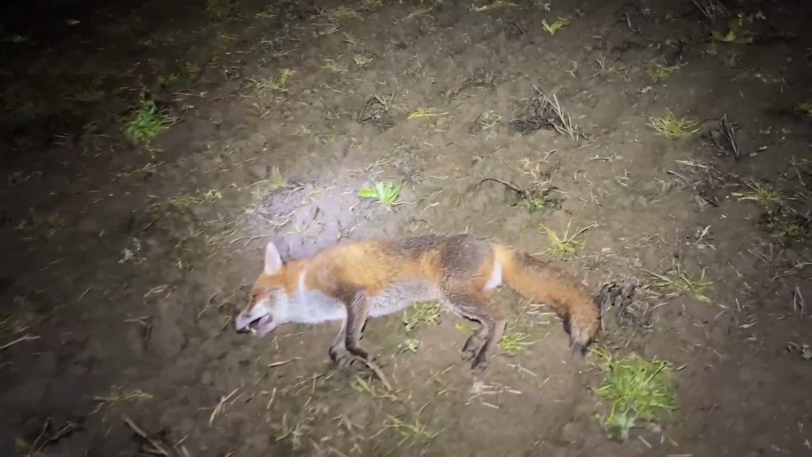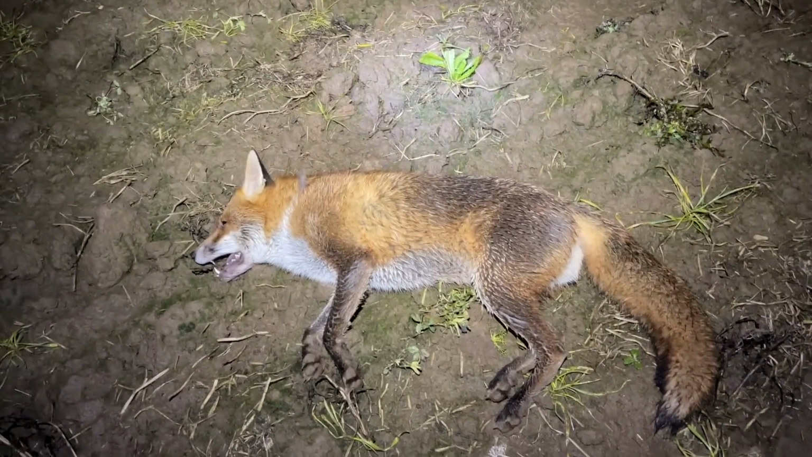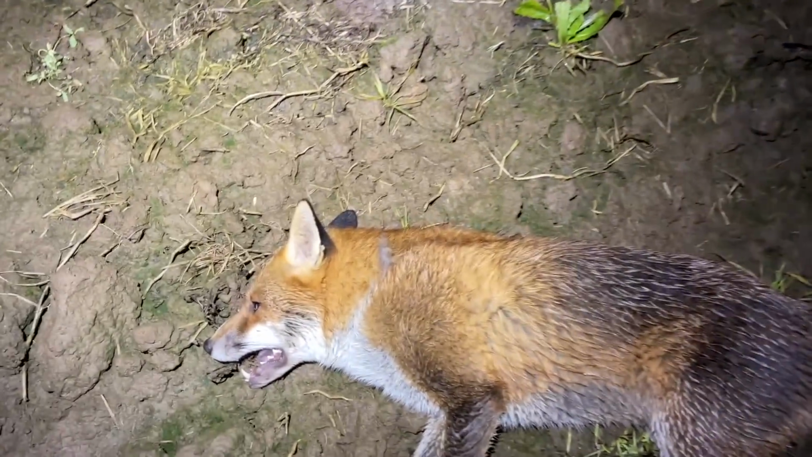That's a big old dog. Huge. That is a monster. Yeah. Look at that. Oh, that is. Look at the size on it. It's bigger than mine. Right on the shoulder, look as well.